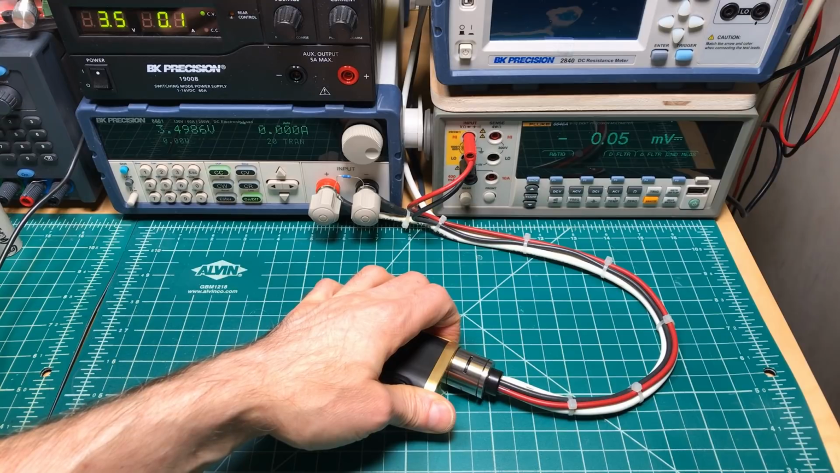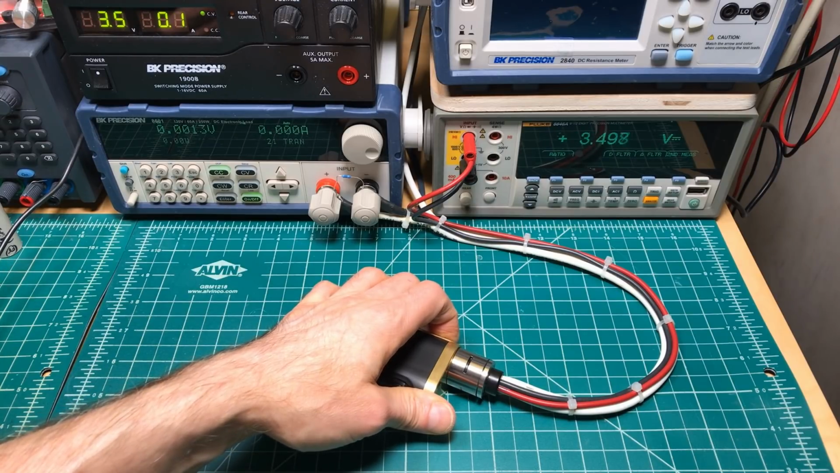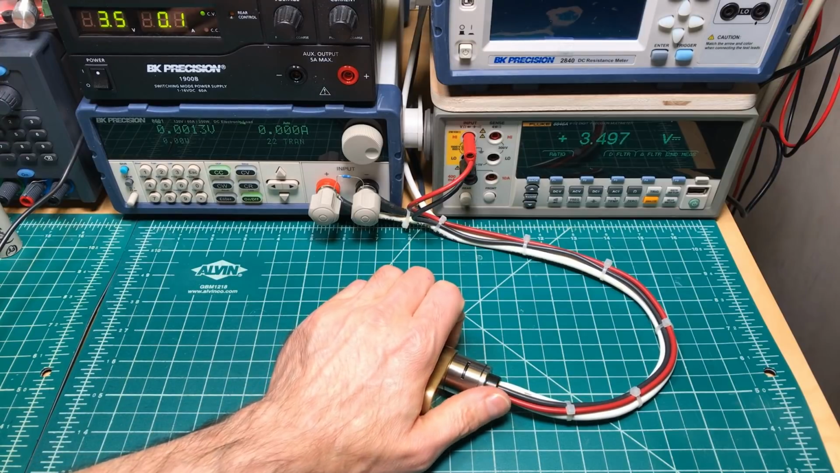I'd accidentally pressed the wrong button. Okay. 0.175, 0.198. I am having to press harder. See if I can.